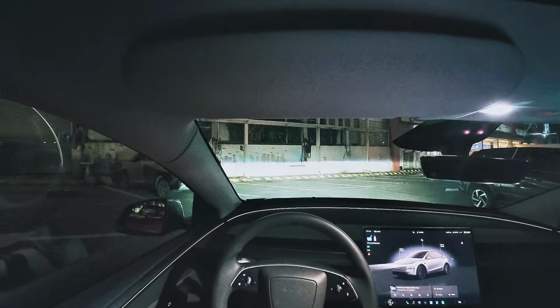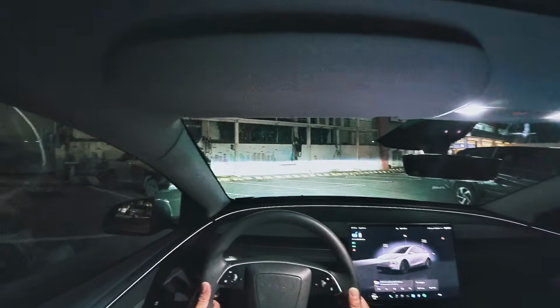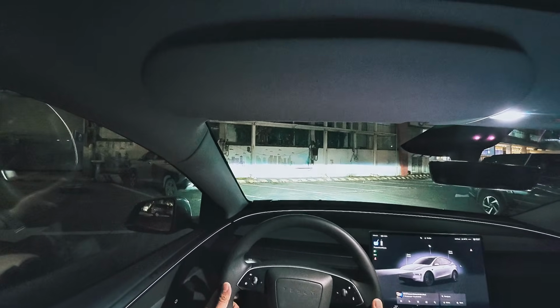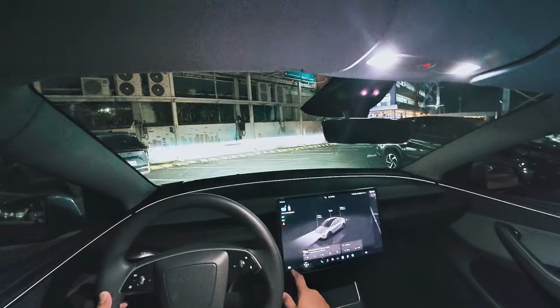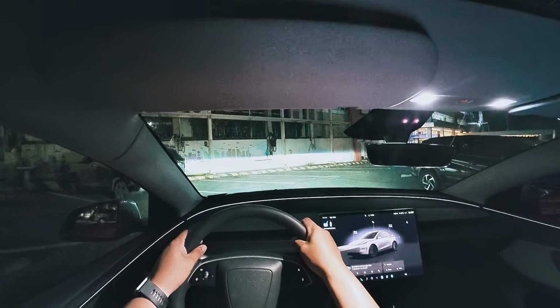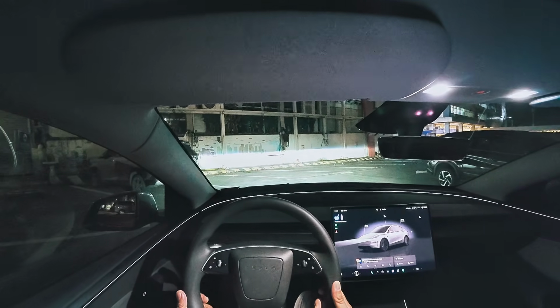it's got a lot of unique features, both on the outside and on the inside, that I think you guys would really appreciate, and a couple of quirks as well that you need to know that I think are either gonna annoy you or make you actually think, that's pretty smart. Anyway, let's start off with the inside of the Tesla Model Y.